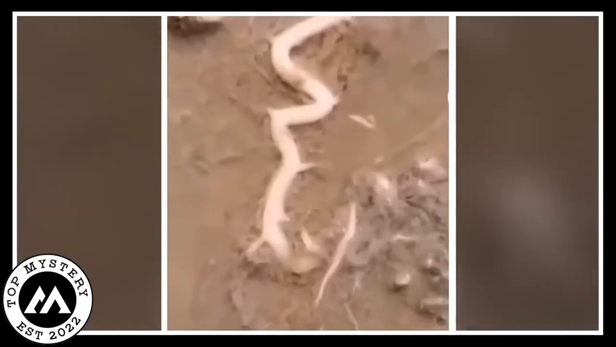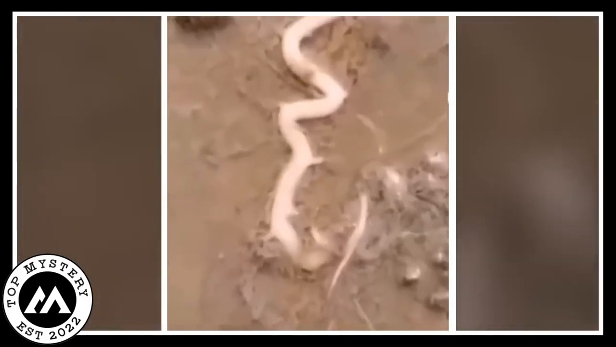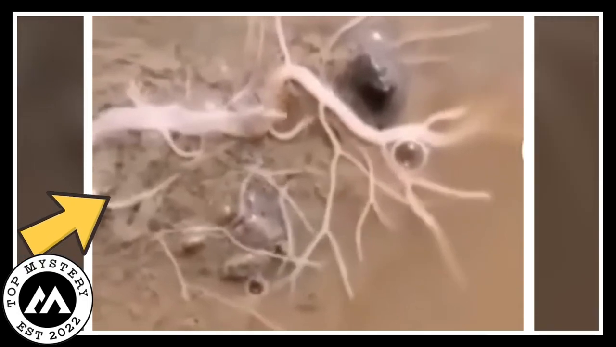Strange sea animal? What the F is that? Guess what? There's this creepy video floating around of a bizarre sea creature. It's like a snake, but not quite. Get this. When someone decides to poke it, the thing spreads out, almost like roots or something. Now, that's the stuff of nightmares, right?